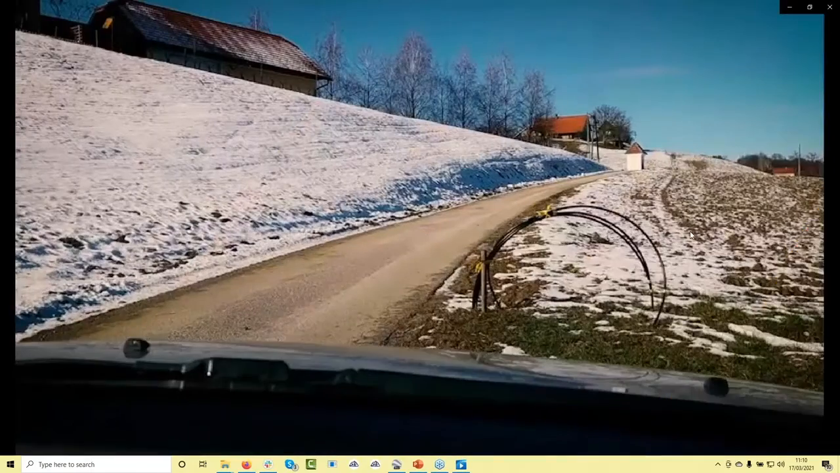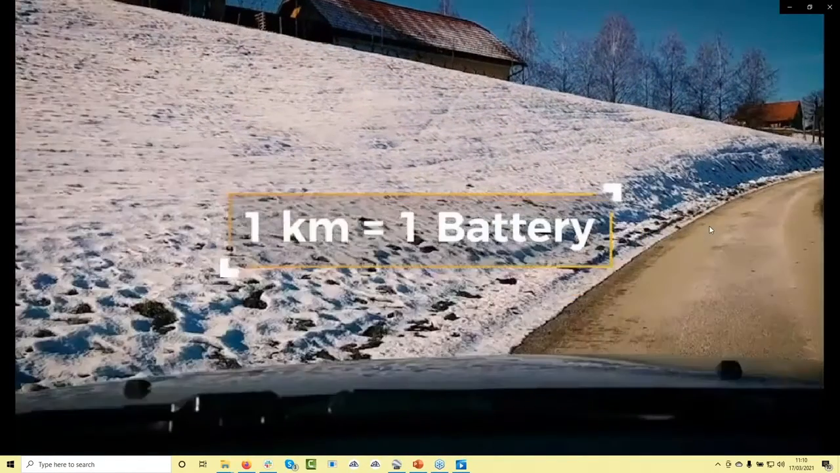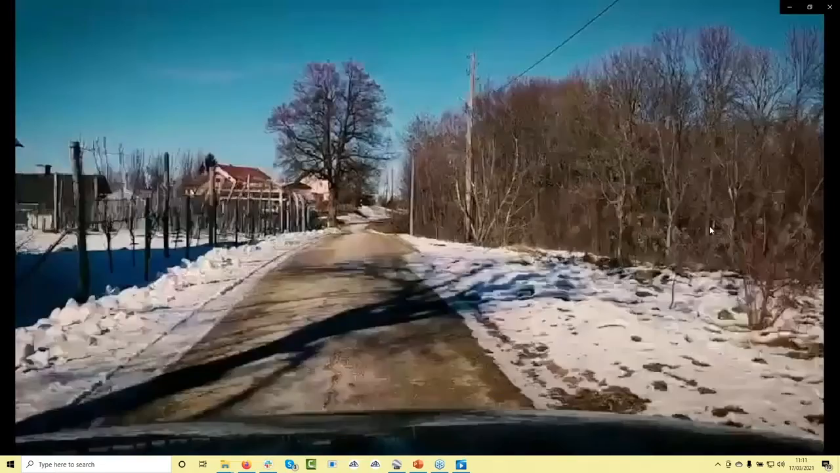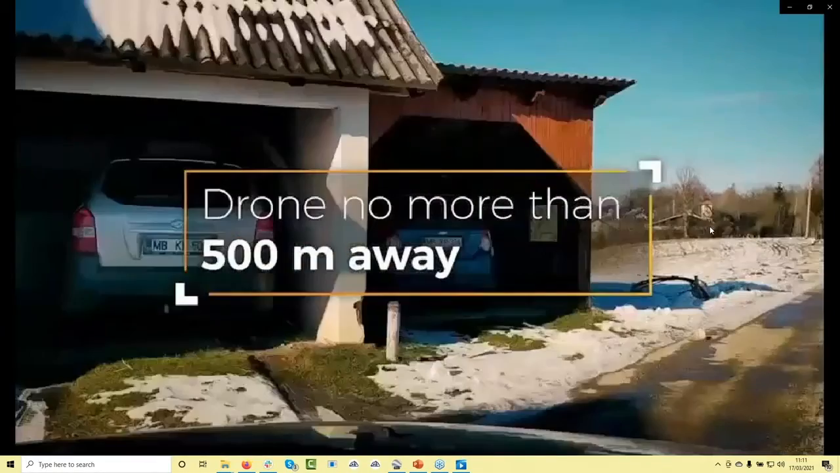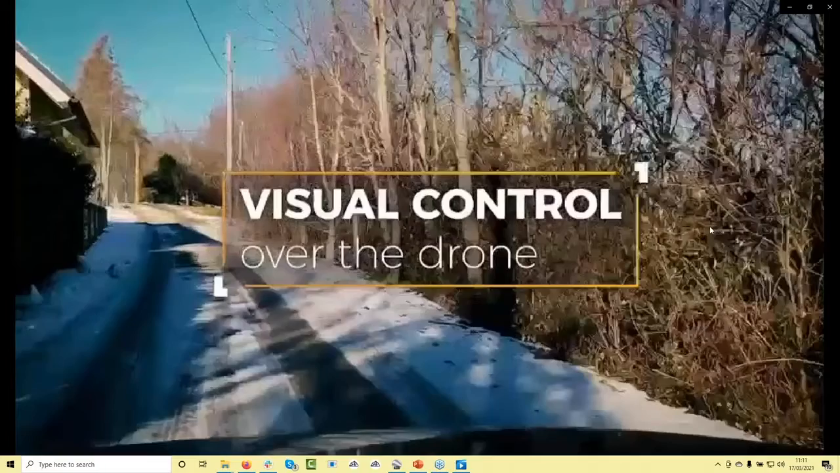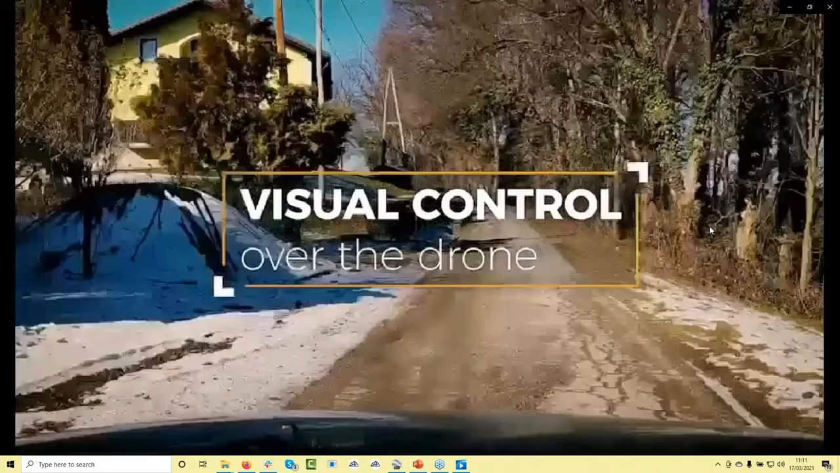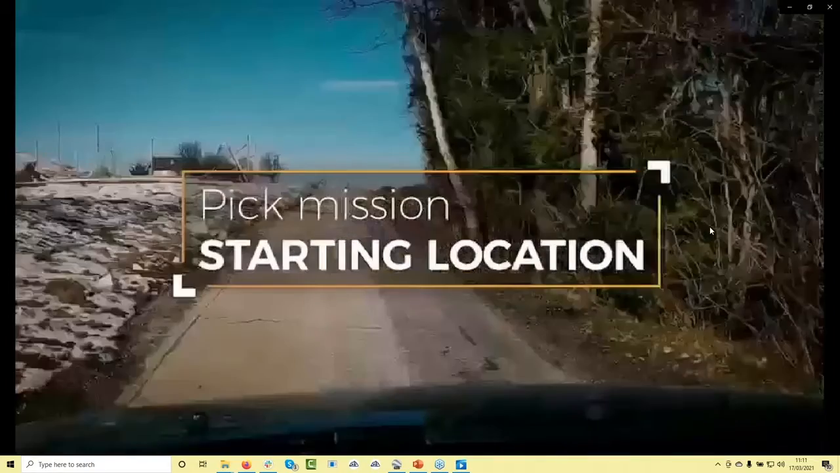When I do road mapping, I usually map 1 kilometer of road with a single battery. I try to start the flight in the middle. This means that the drone is never further than 500 meters from the home point, and I can always have visual control over the drone. And when I do the site inspection, I already try to imagine a location where I could start with a mission.